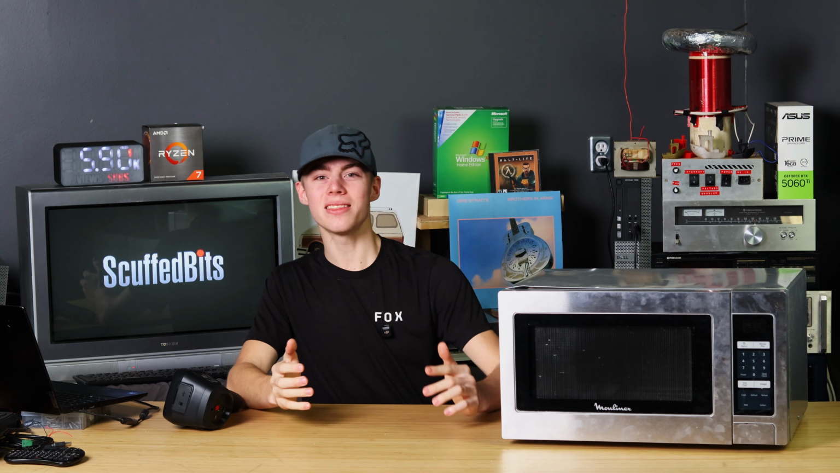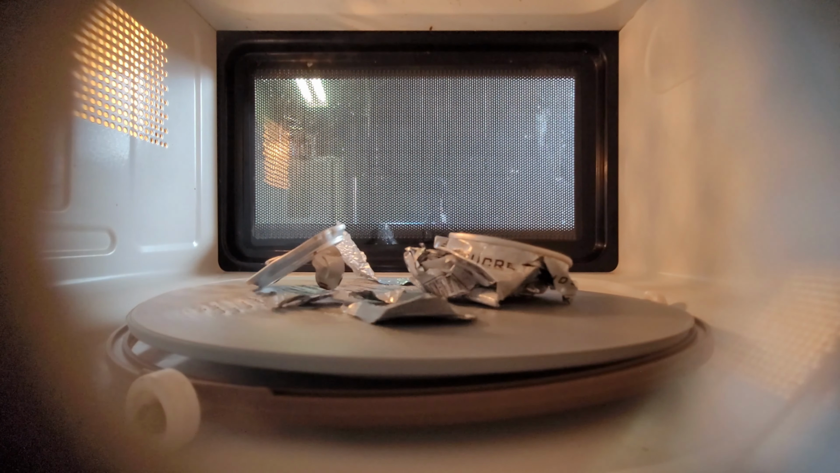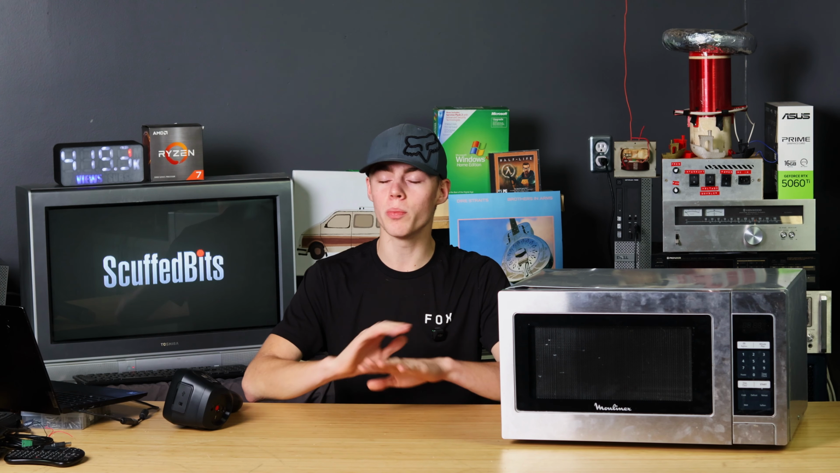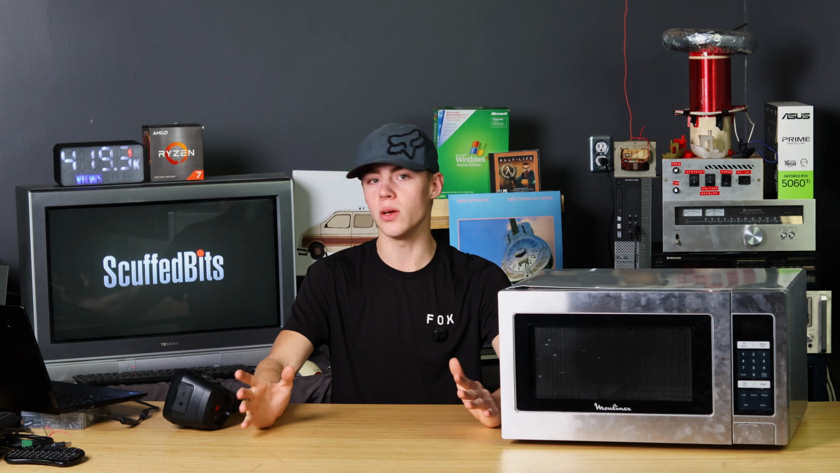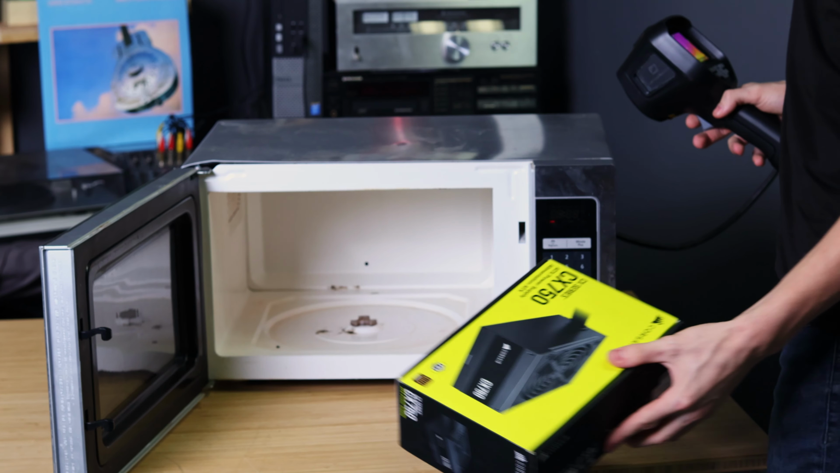Microwaves, they don't heat things evenly. We know this because 94% of whatever you put in here will still be cold. 1% will be perfectly cooked, and the last 5% will be the hottest, most burnt thing anyone has ever created. Let's visualize that. I'm going to microwave this Corsair power supply box.